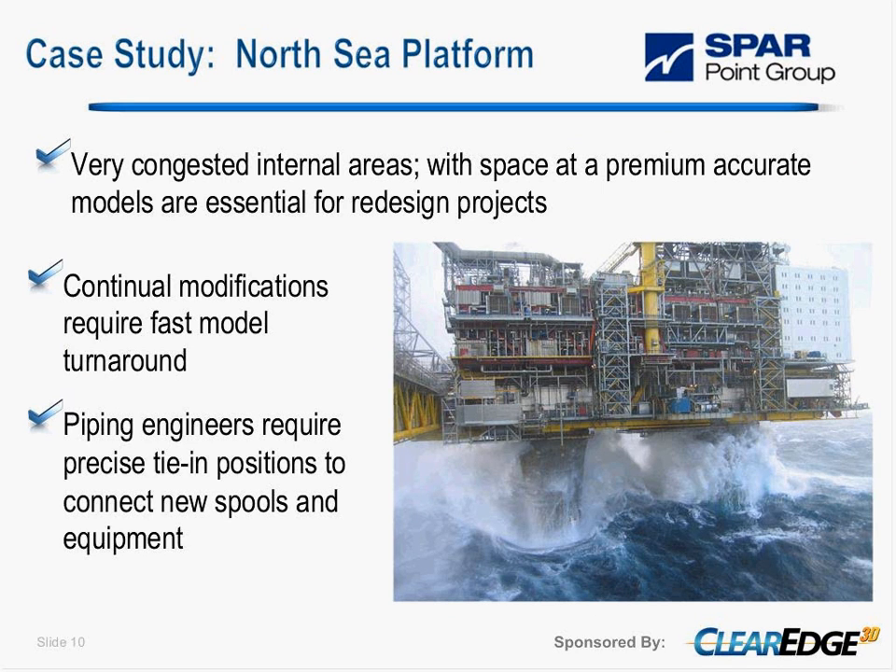The platforms have, as Sam's alluded to, their own particular situation. They're very congested in tunnel areas, so space is absolutely at a premium, and new piping and equipment must fit in first time, otherwise the cost gets very high. So with space at a premium, the accurate models are essential for these redesign projects.